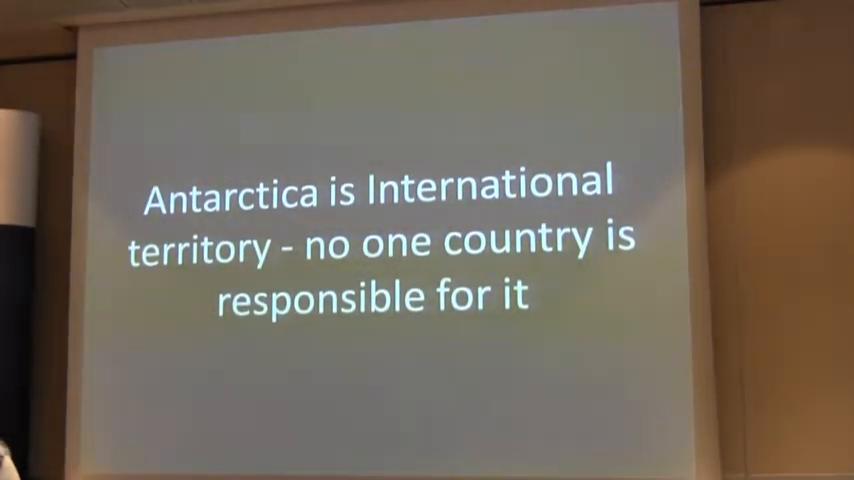But being that Antarctica is international and that no country actually is responsible for it, this throws quite an interesting dilemma, because there's a lot of stakeholders, there's a lot of countries who have an interest in the whole of Antarctica, but no one country is actually responsible. So when it comes to surveying, who actually puts the hat on and says, I am responsible for this? This is the big question mark.